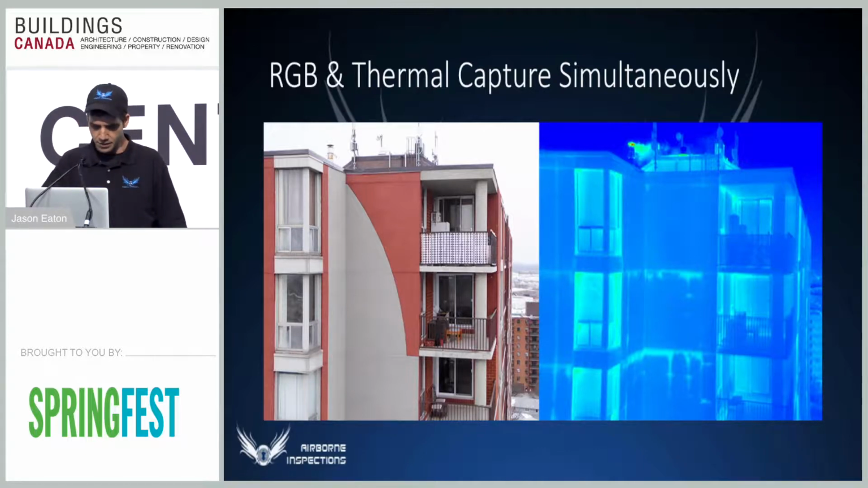On your right, sorry, you can see that the top couple floors on this have been covered with EIFS. And this building was done about 15 years ago. You can see where the seams are seeping and leaking. Now, if you look at the image on the left, you can't tell that with the naked eye. In this case, they're doing a retrofit on the building this spring, so they called us in to see what kind of condition it was in and whether or not they had to replace all the EIFS.